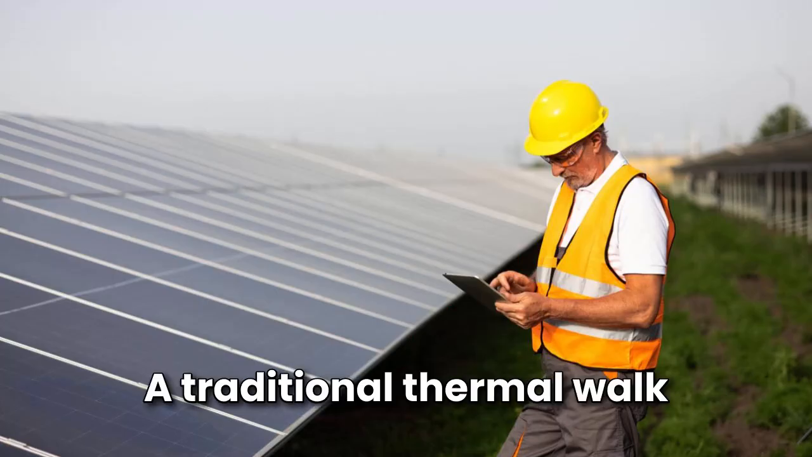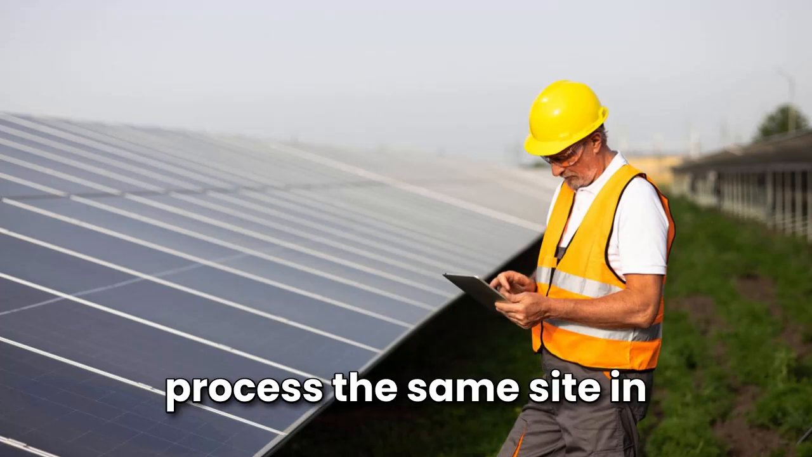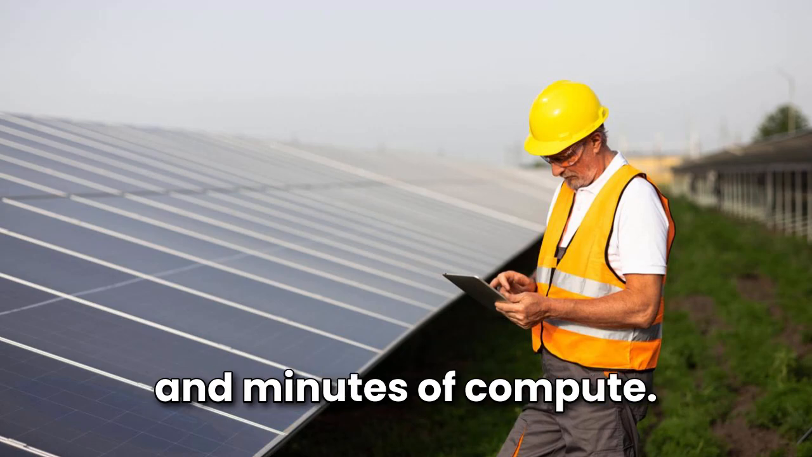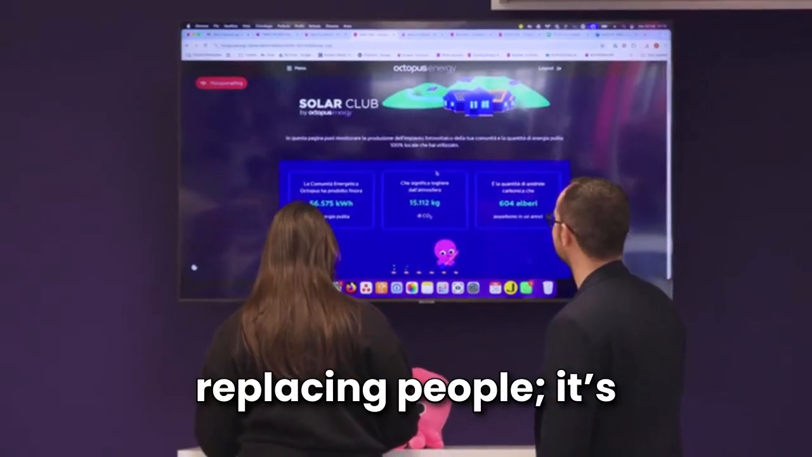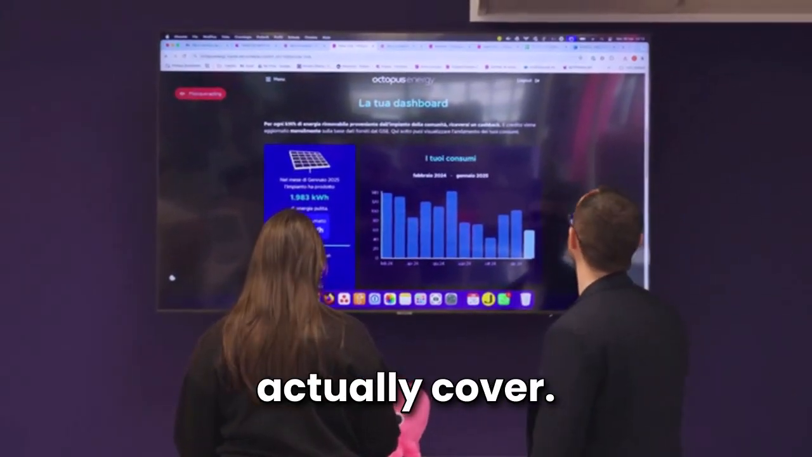A traditional thermal walk can take a week for a large plant. Our agents process the same site in under an hour of flight time and minutes of compute. This isn't about replacing people, it's about multiplying what your existing team can actually cover.